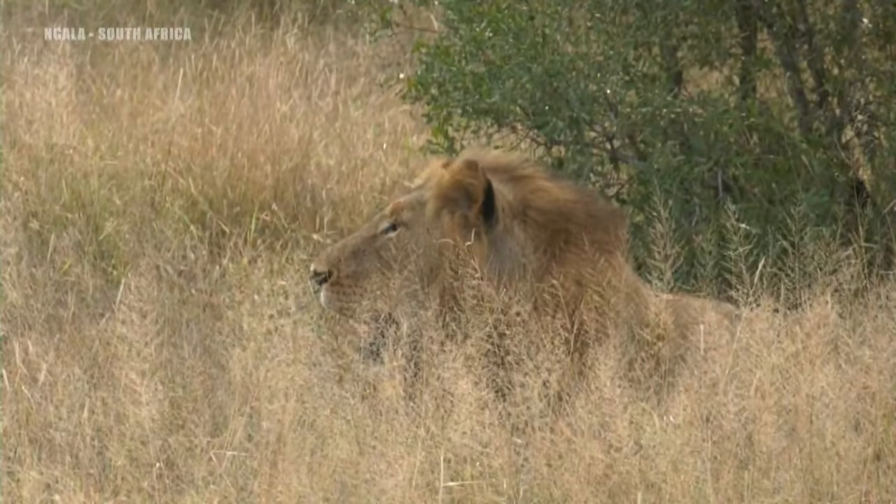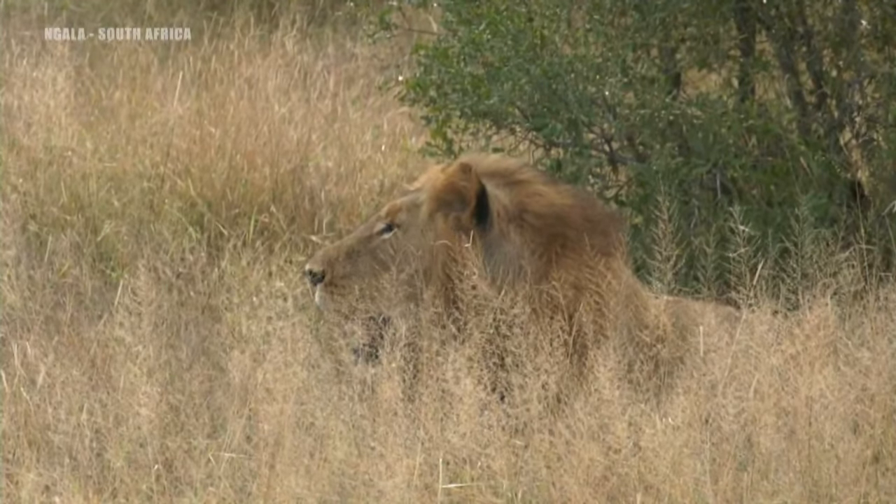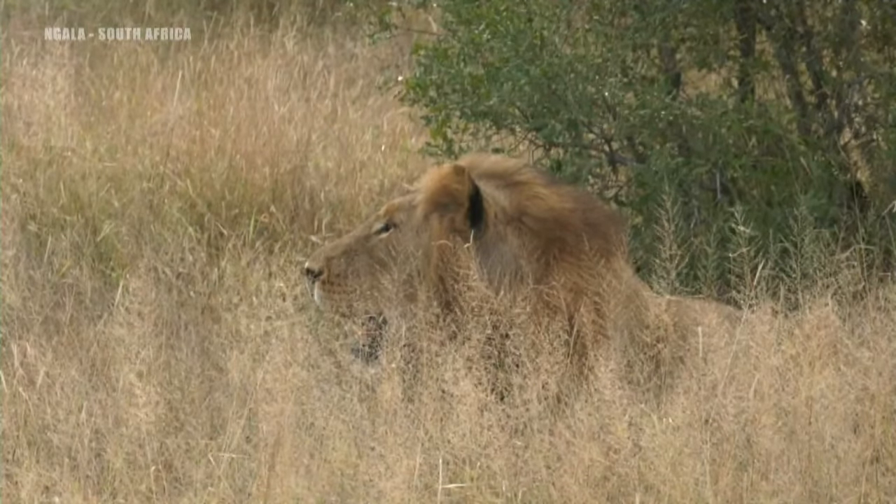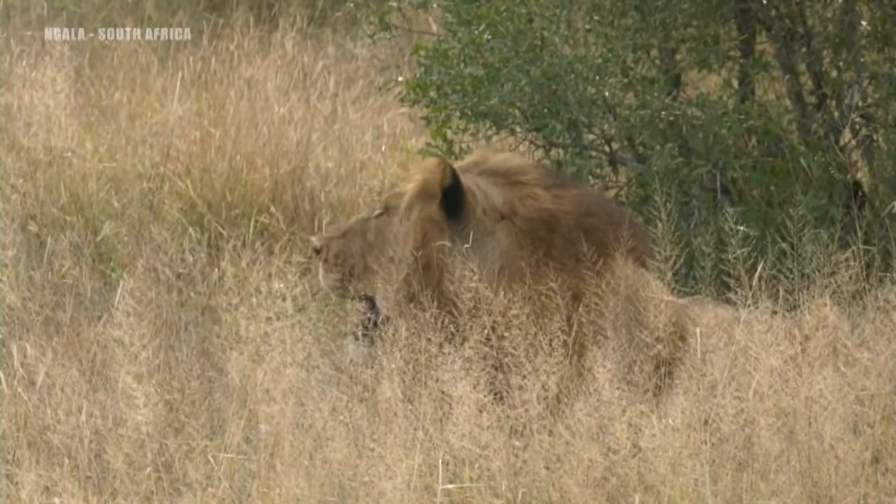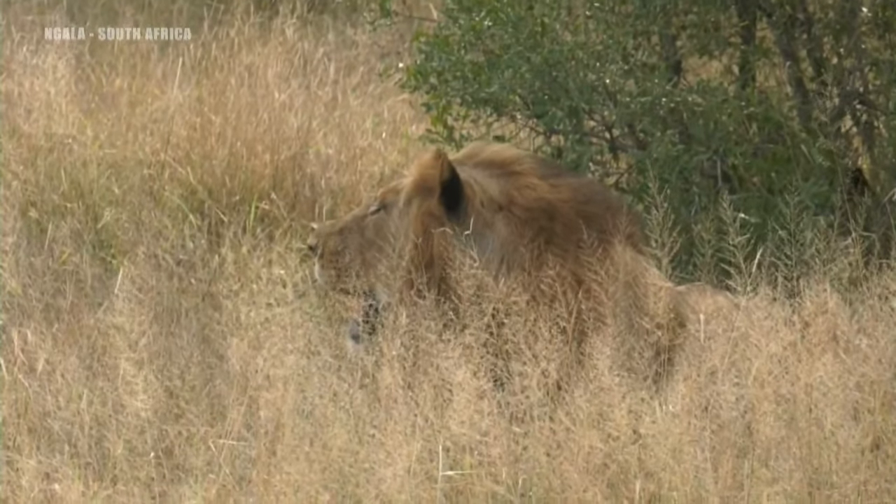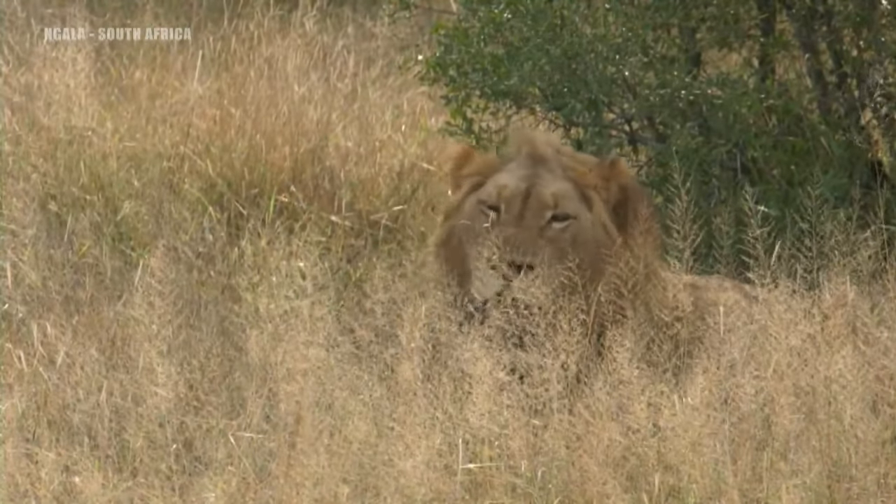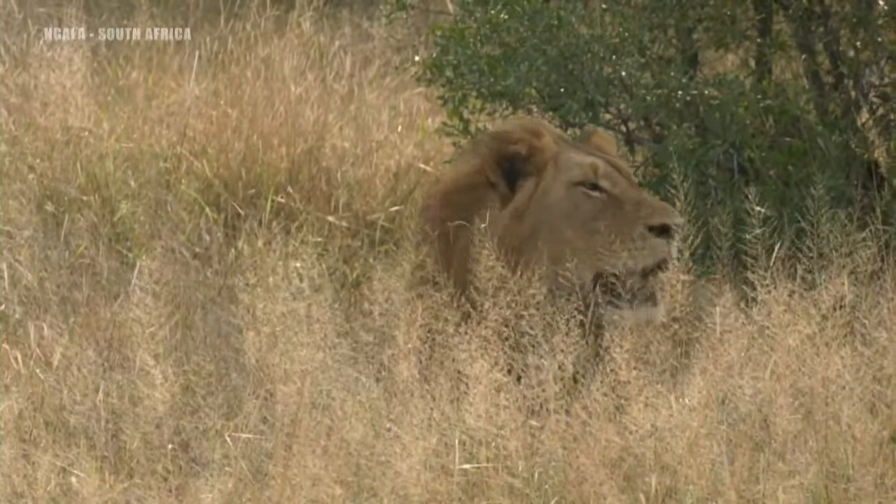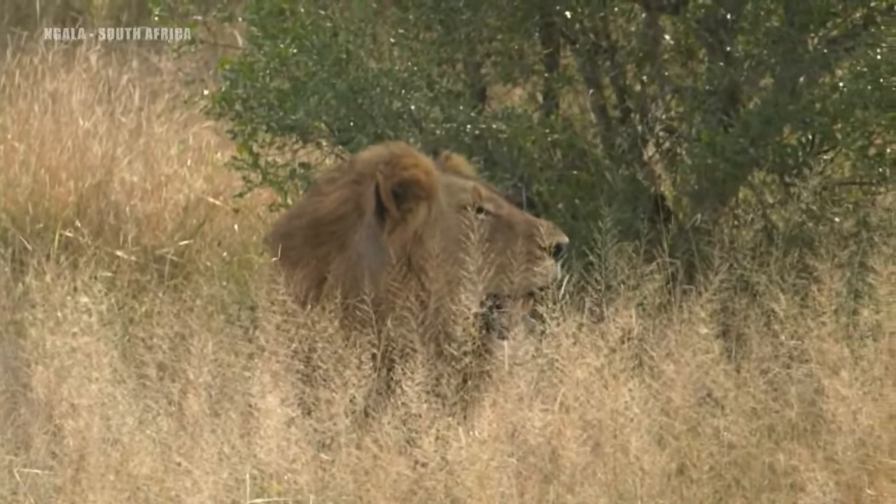But he's been looking in that direction for a while, and he's been hearing something there. I'm not sure what. Something that I can't hear from here. But I do know that every noise, there's a lot of impalas nearby, and some of them are still rutting. So every time they call and it sounds a little bit like an alarm call, he picks up his head and he looks and listens.